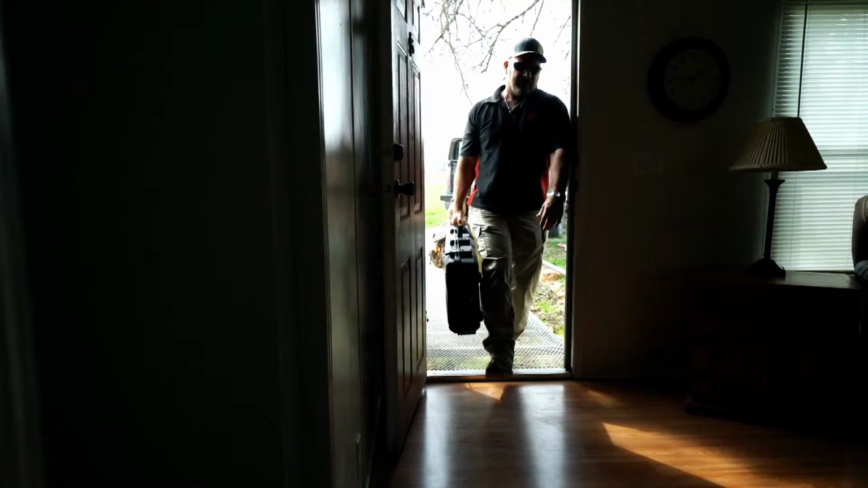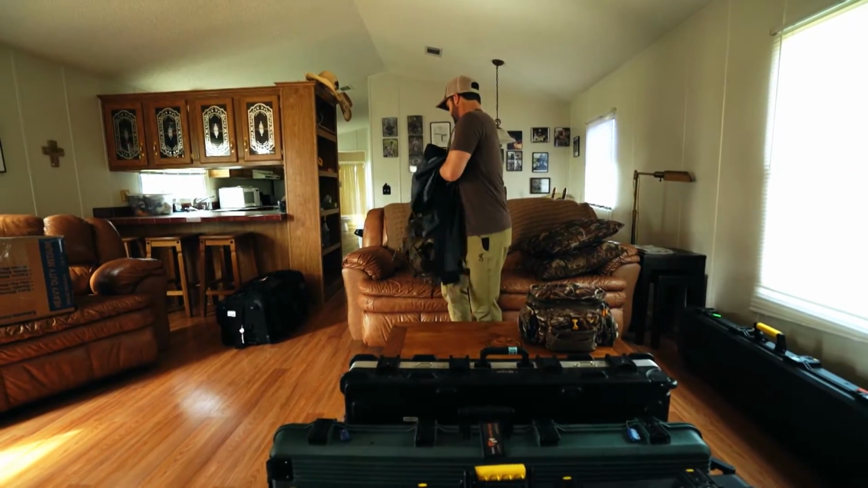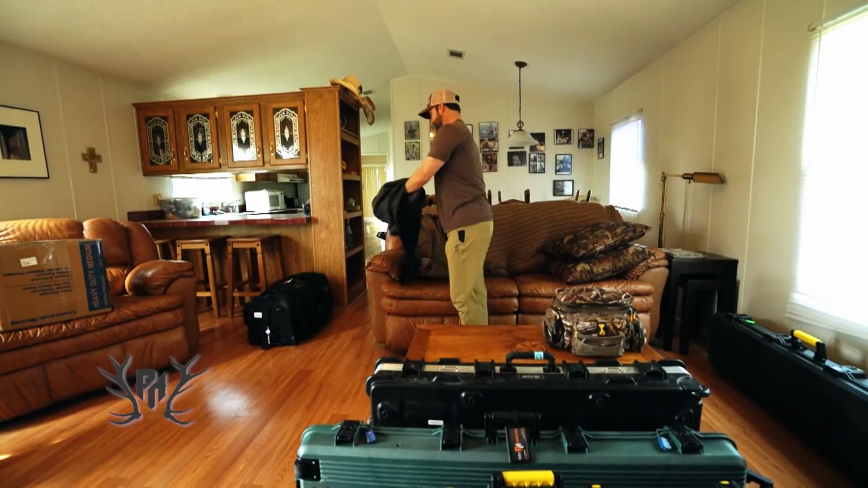First year came with 1 gun case. I think last year maybe came with 2, and now we got 3. There's your other box. Perfect.